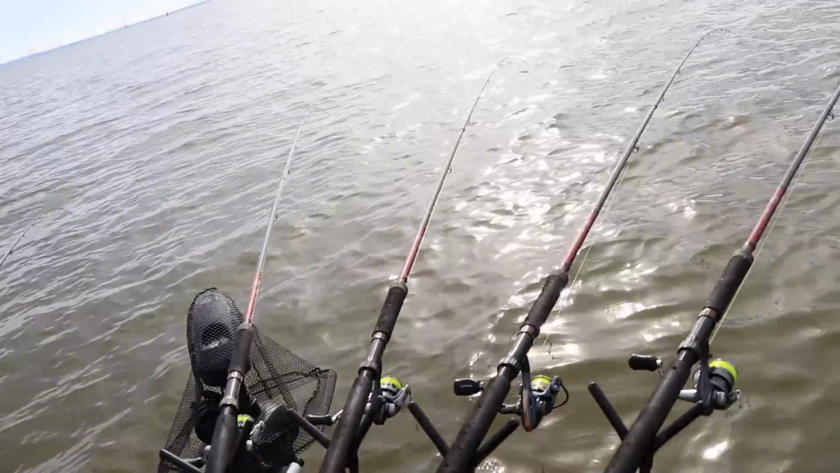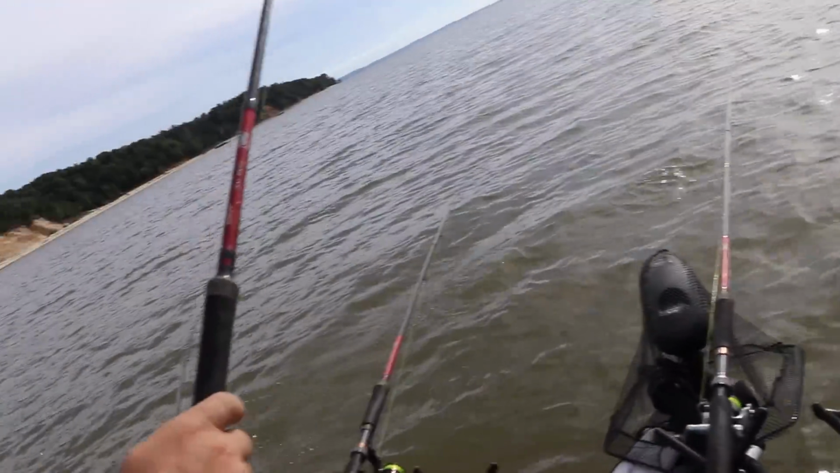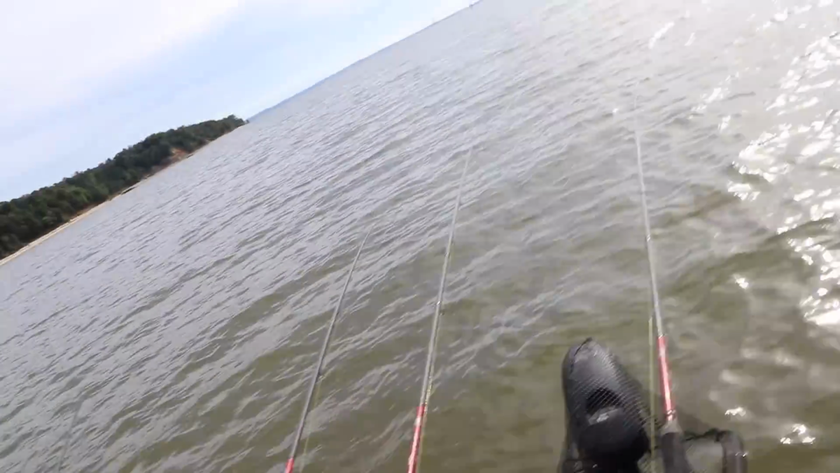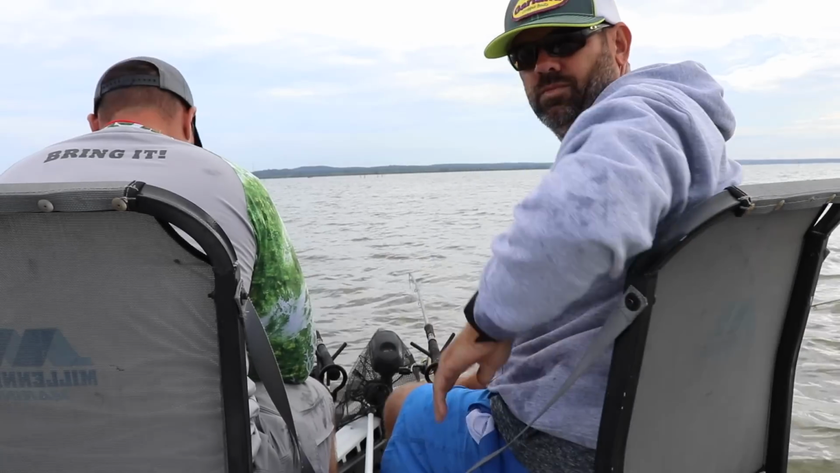A lot of times in the summer, bare minnows catch a lot of fish, but there's one. Oh, he's flying them out. Look at this guy. Reel that up. He's got one. Trial and error.